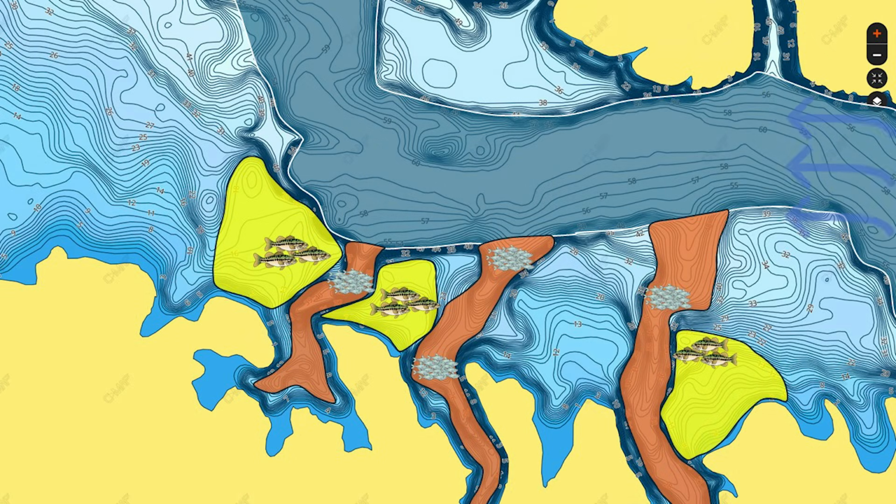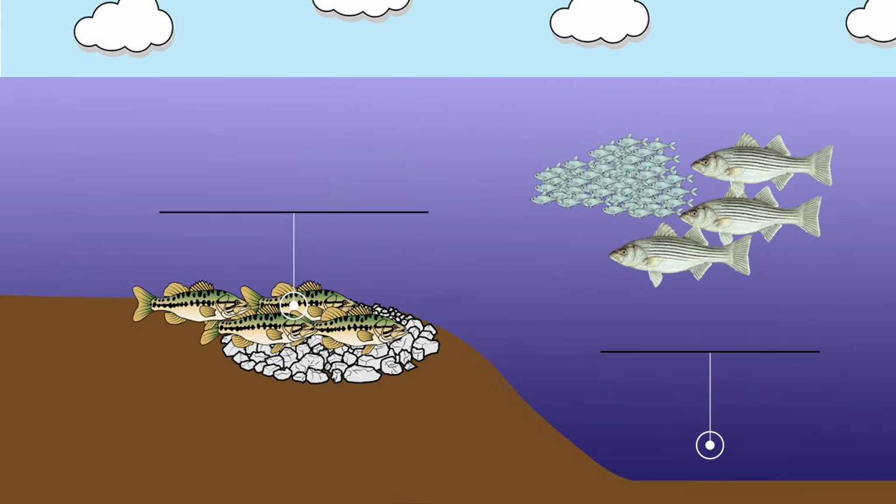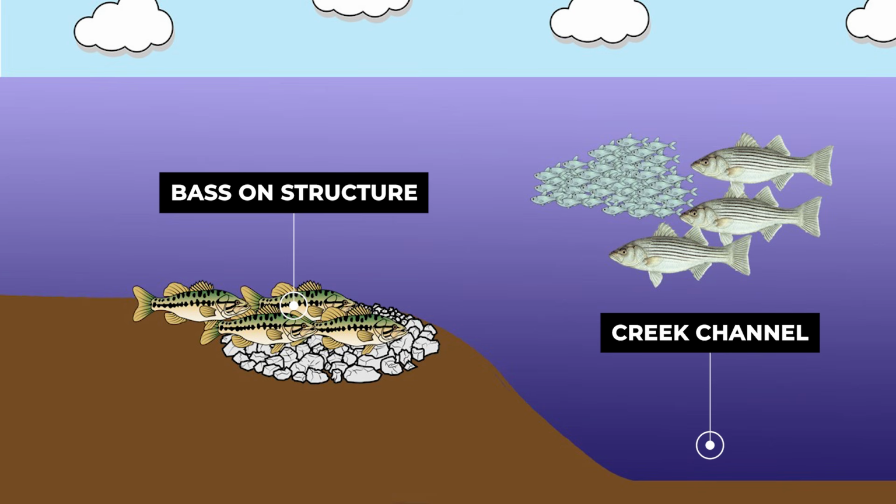The conditions that get these fish to set up on structure vary lake to lake, but a lot of times it depends on the amount of man-made current or wind current you have, as well as if you have striper in your lake. If you have a lot of striper in your lake, the bass don't like to roam out in the middle because they can actually get eaten by the striper. So instead, they like to set up close to the bottom on hard structure away from these creek channels. But they're not necessarily going to be far away from the creek channel itself.